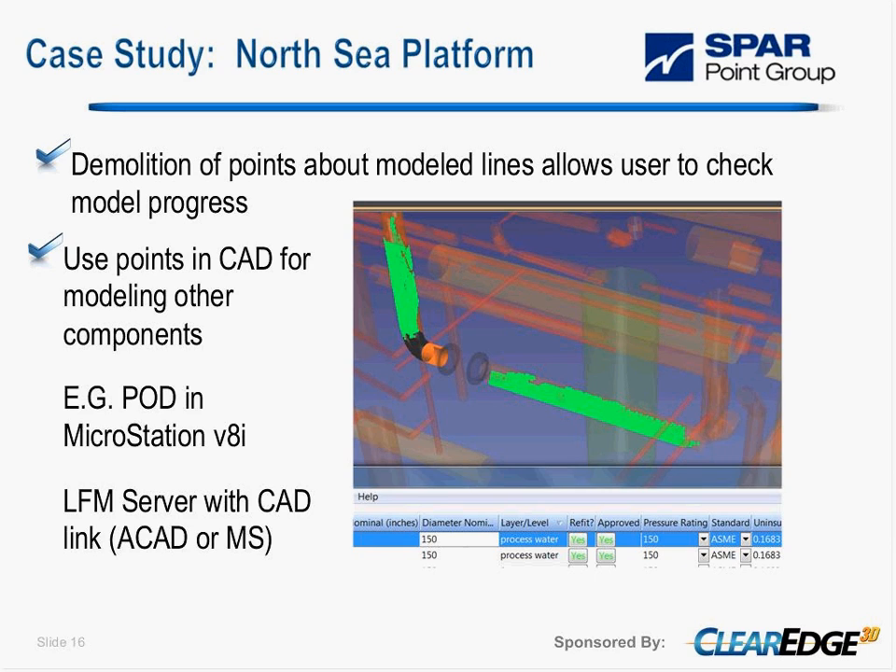Another thing we found very useful was the deletion of points along the lines. So as you work through the project, once a line has been modeled, checked and verified to be as you need it, you can then remove those points from the data set and clear up the scene. You can see exactly what remains and what has to be done.